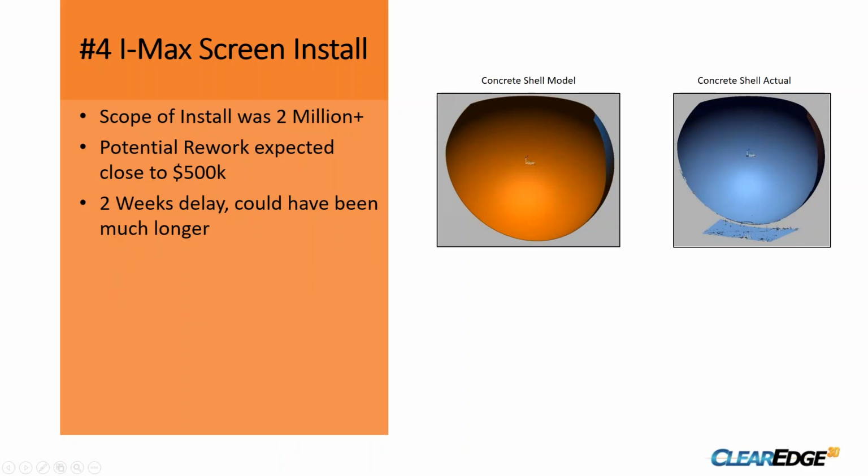They had already done some scanning and some comparison. We went through and scanned it. They were within 1/8 of tolerance all the way. And just the magnitude of this, the diameter at the farthest point was 120 feet. So this is a massive concrete shell. To be within 1/8 was pretty damn good. So we went on and scanned the screen, which was where we found our interesting problem.